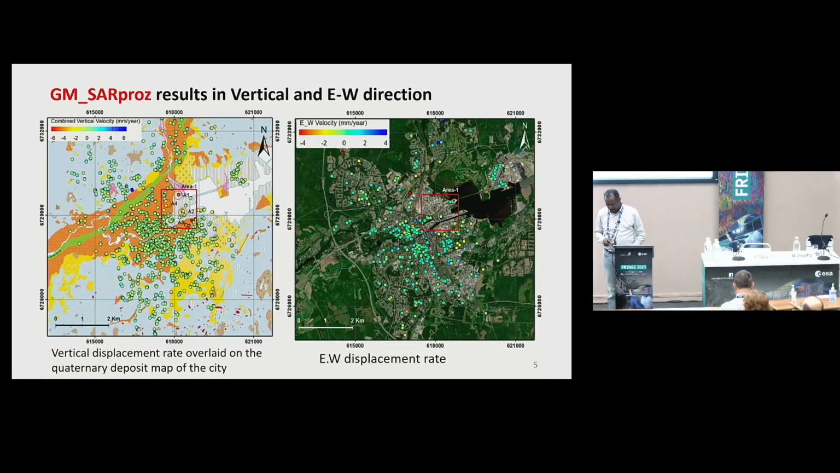We can notice that the density of points becomes a little bit less in the vertical and also in the east-west direction. The scale shows that the subsidence rate in the vertical goes to like 6 millimeter per year, and for the east-west component, it goes to almost 4 millimeter per year.